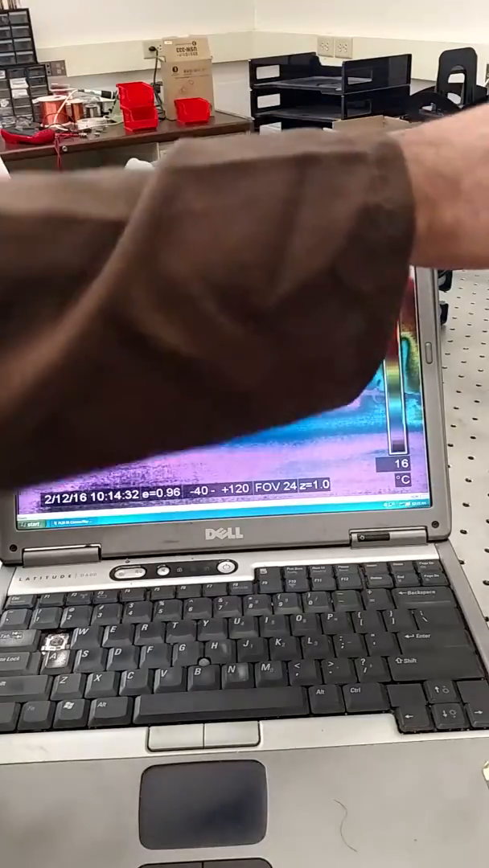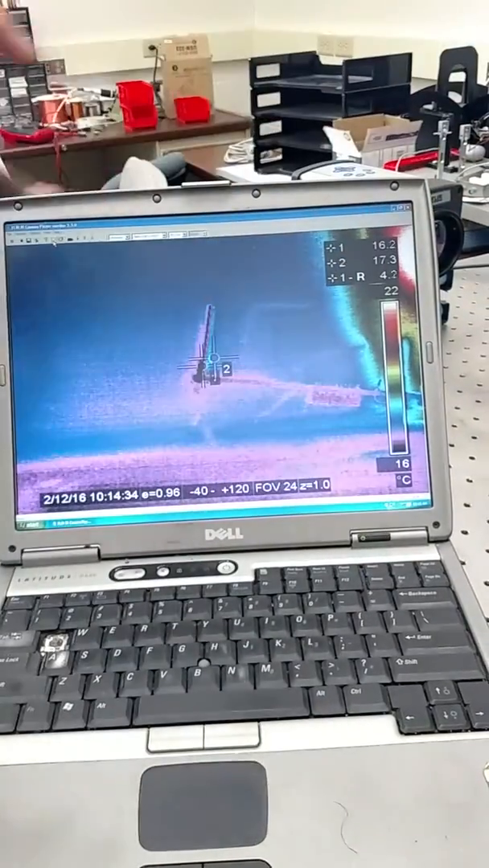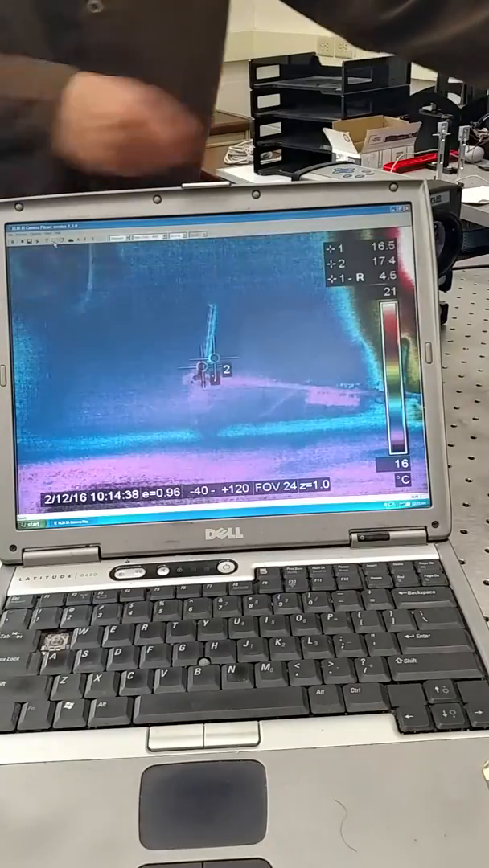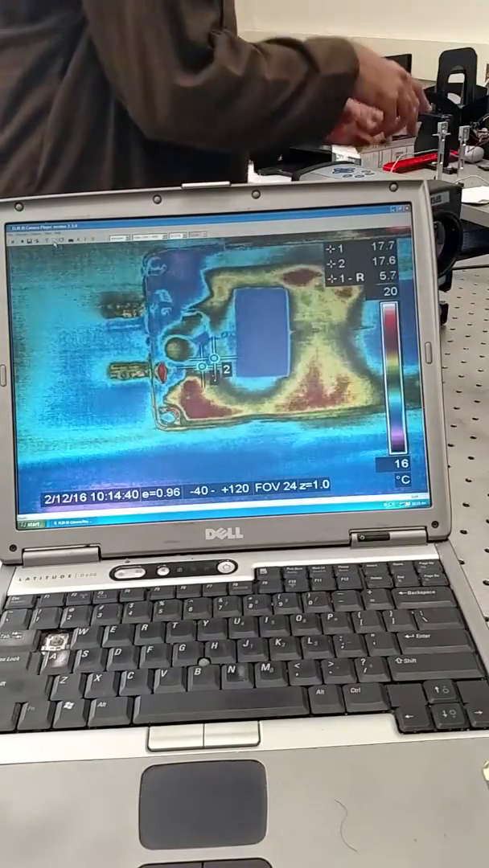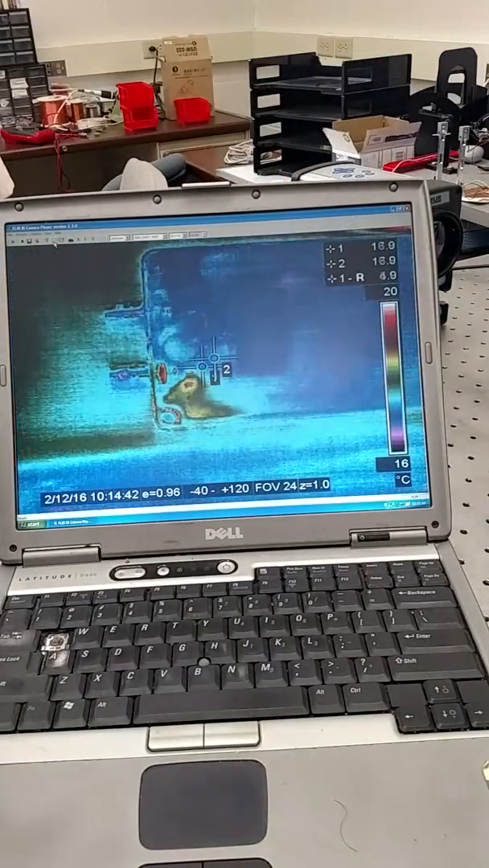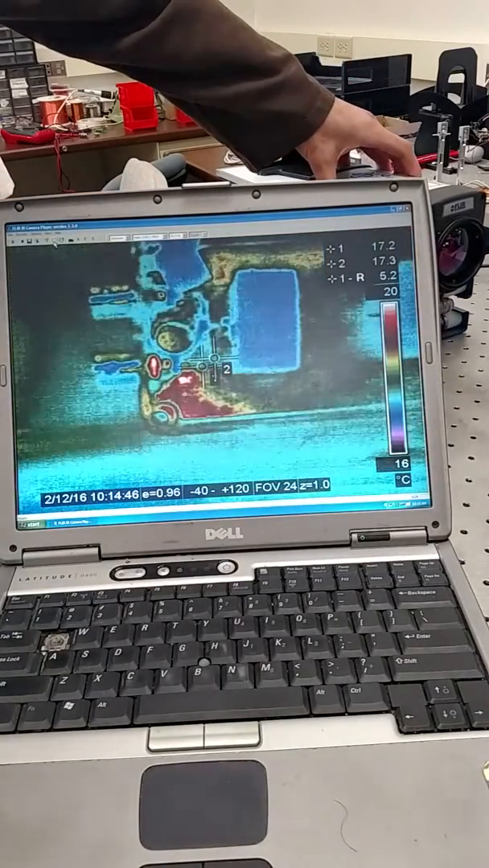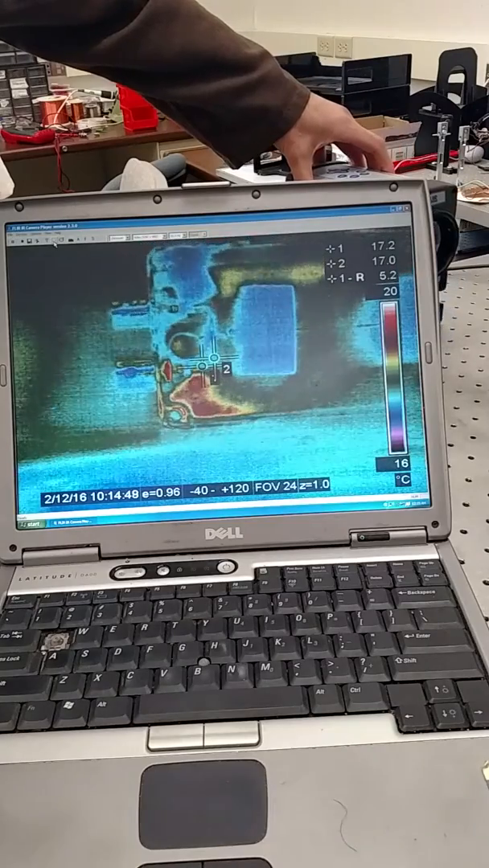When you have a more specific element like a piezoelectric element or something like this, it's a little bit easier to focus. Maybe this will be easier to focus. So you can see all the BNC connectors and whatnot. So right now we can get a good idea. If you go, this is too close. This is what gets you bad measurements.